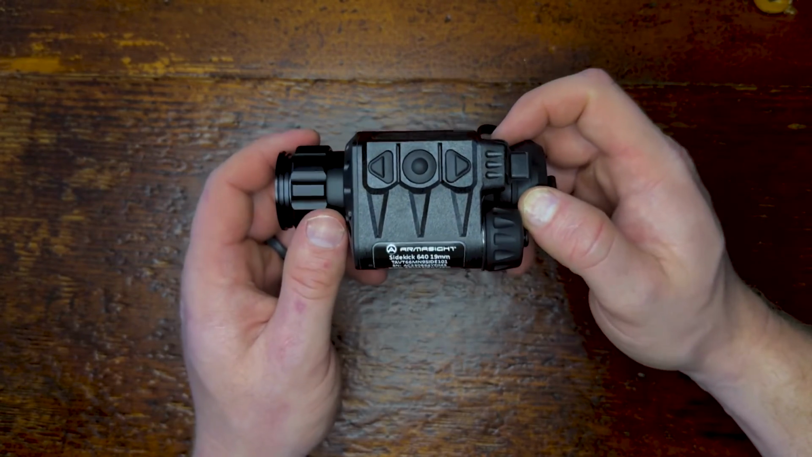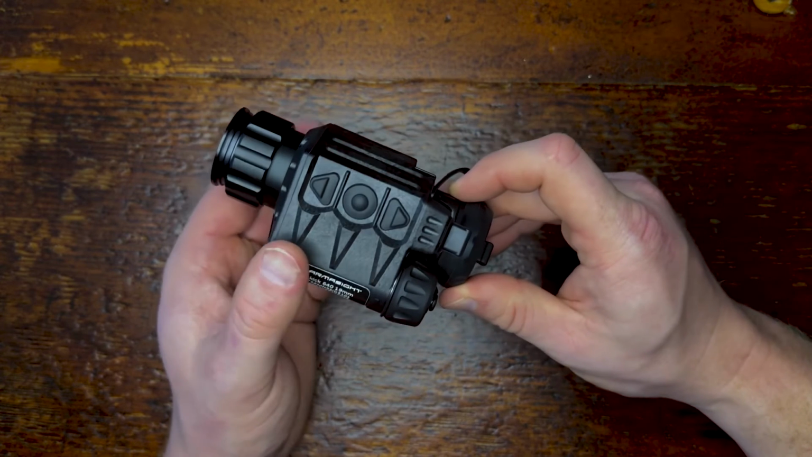And I've been playing thermal footage for you in different environments for you to look at. Up to about 100 yards, it does a very good job of showing what object you're looking at and allowing you to target ID. Past that, it's going to fall off considerably.